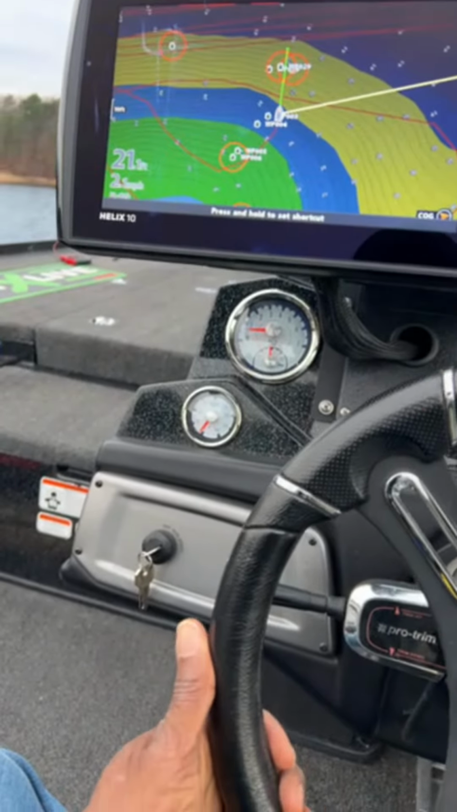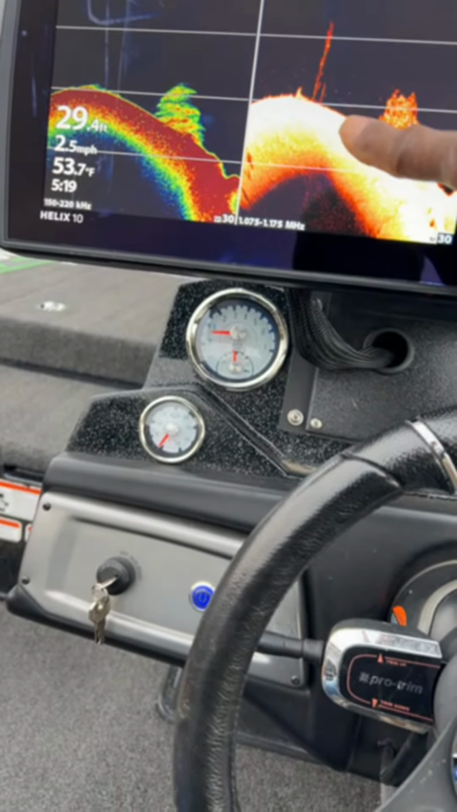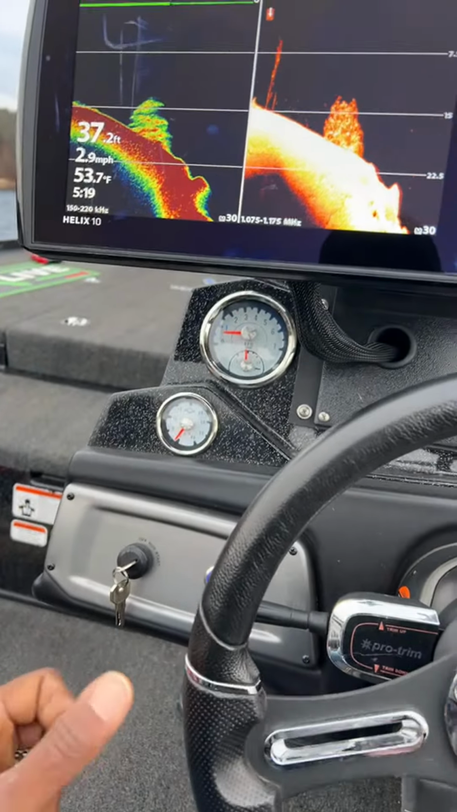All right, here we go. So now we're gonna roll right over these areas. There we go. So take a look at that, guys. That's a nice brush pile. There's some type of tree right there. And look, I don't see any fish on there either. But this lets me know that my units are set up good enough for me to be able to find bait fish.